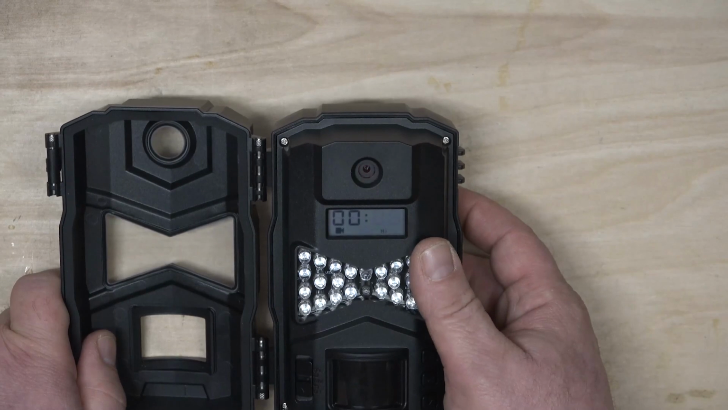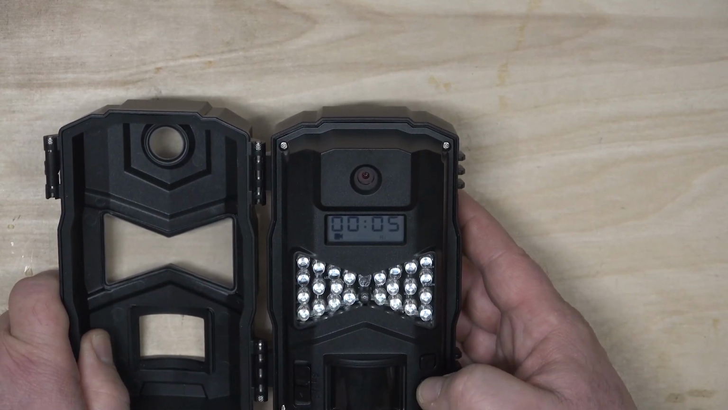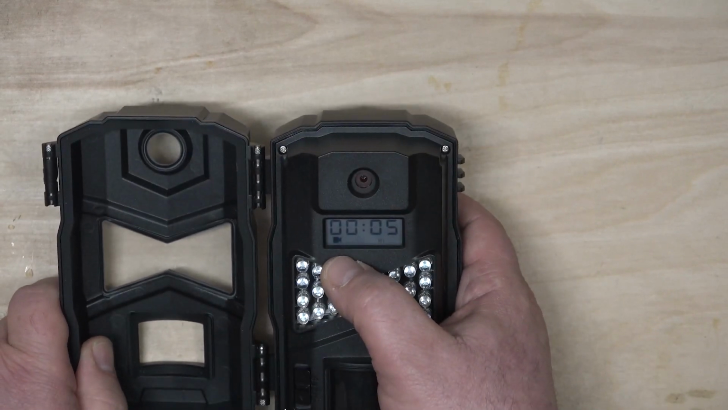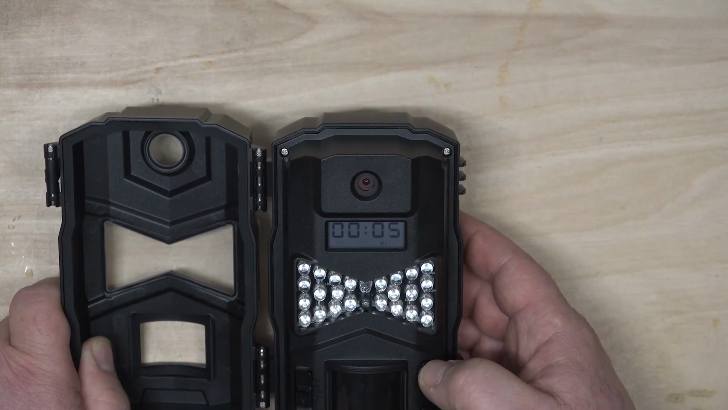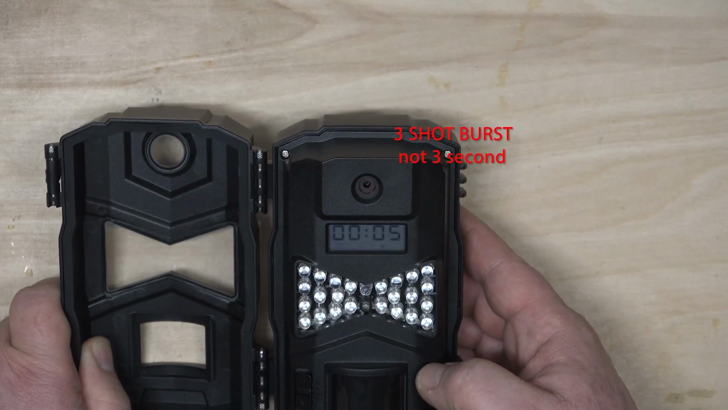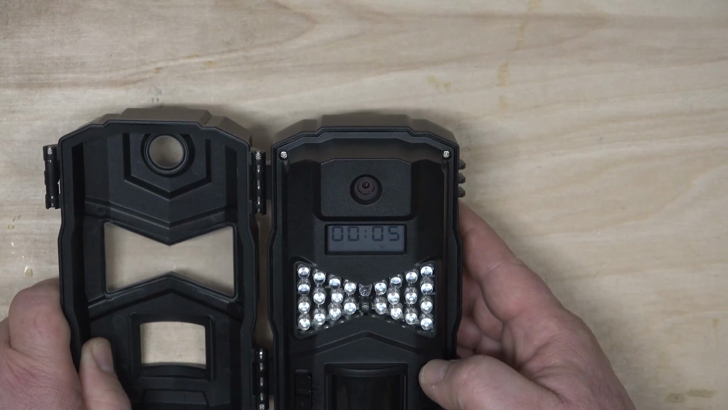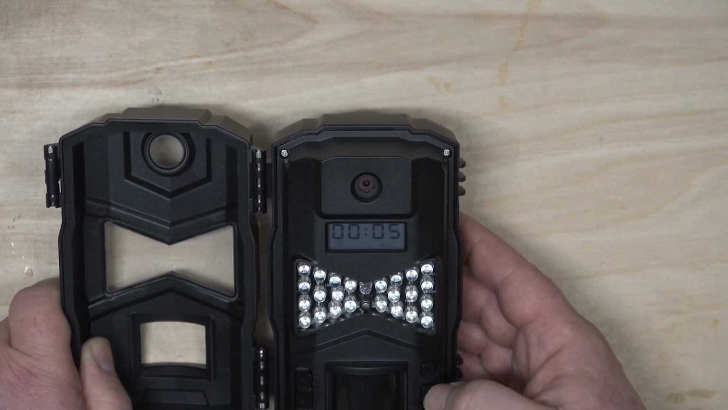I like to get as much as I can, so I'm going to keep it at 5 seconds. So I'm just going to go ahead and hit OK. Down there, if you can see that, that is our icon for photo and video. You can set it there to capture one photo. It can do a 3-second burst, or it can do a video, and the videos are set at 10 seconds. You cannot adjust those. So I'm going to set it for video for now.